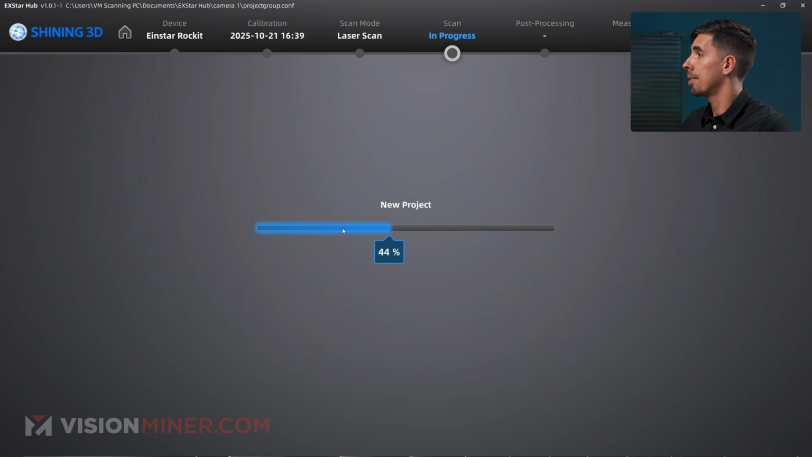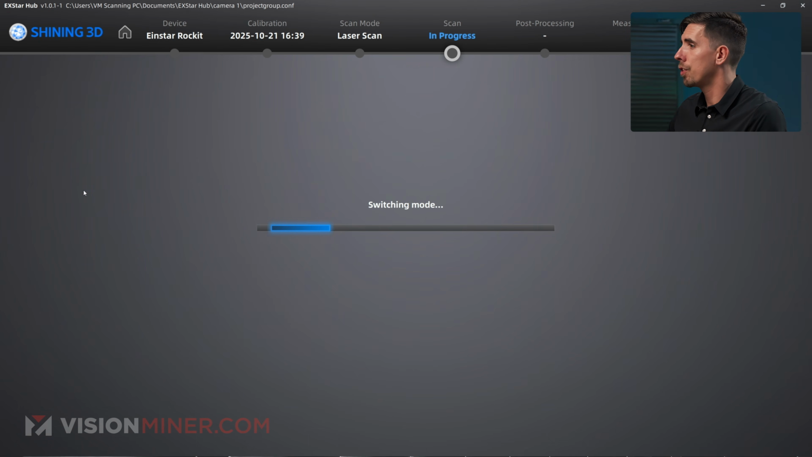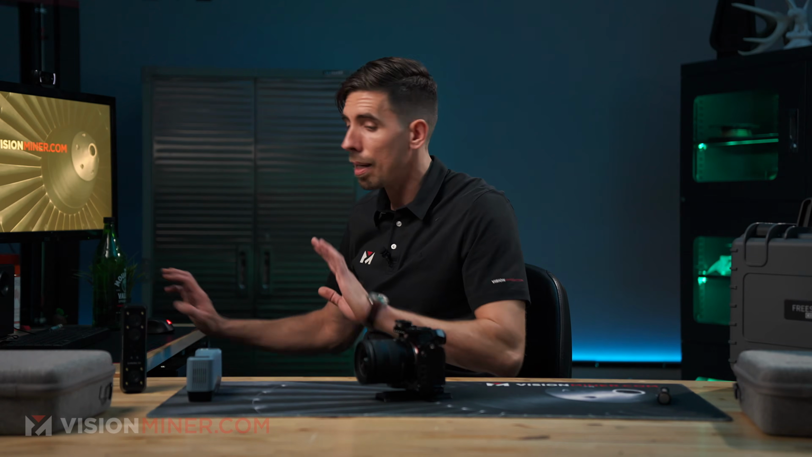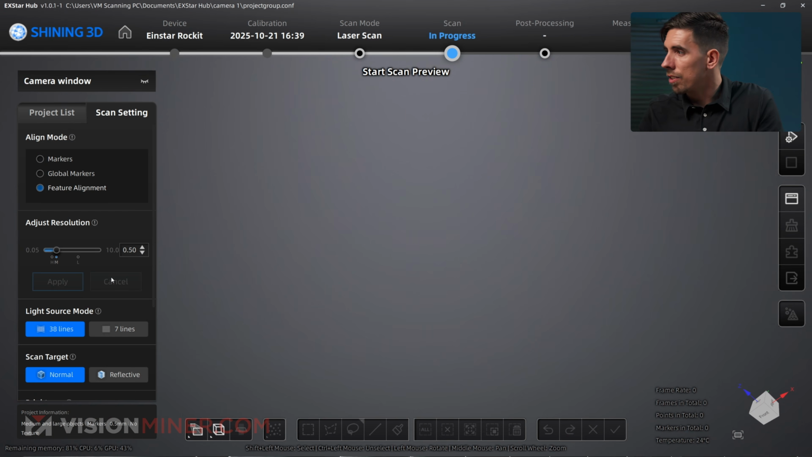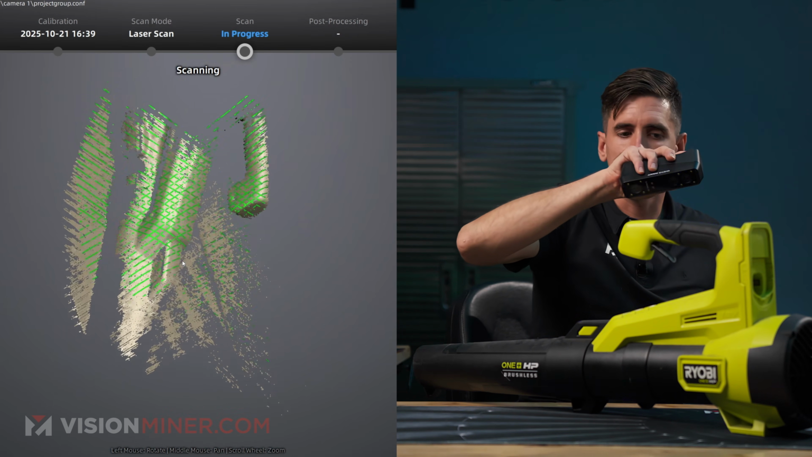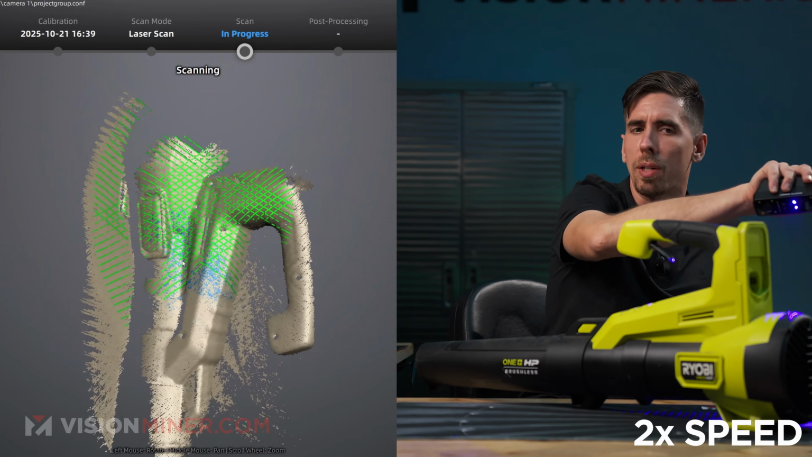Laser scan. We got global markers, we got feature alignment with 38 laser lines. So it's probably gonna use the infrared and the lasers. Dude, if this works well, this is gonna be insane. Absolutely insane. 38 laser lines, normal mode. Let's do it. So I'm just gonna scan one half of this so we can check out the data. And then we'll play around with a couple different things.